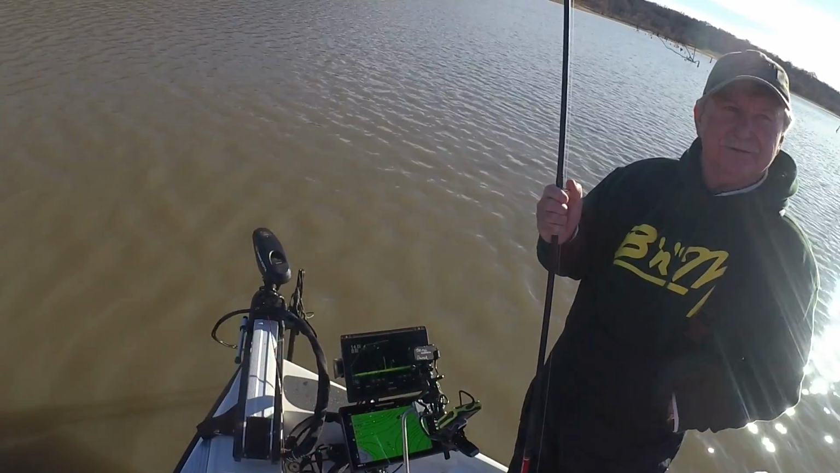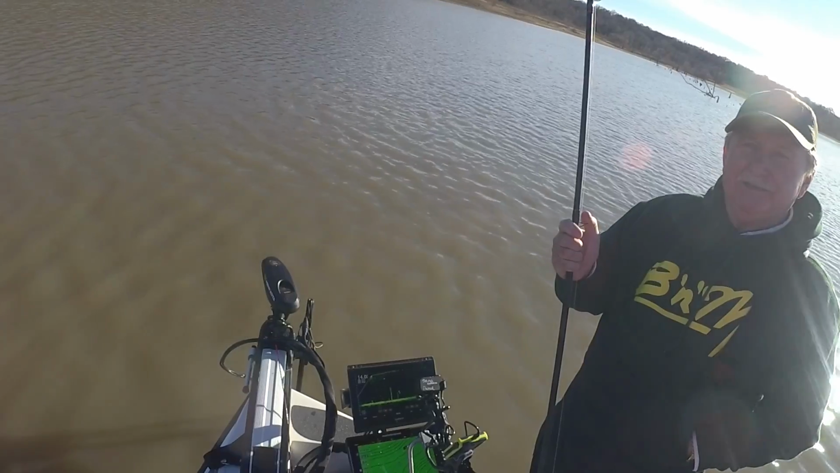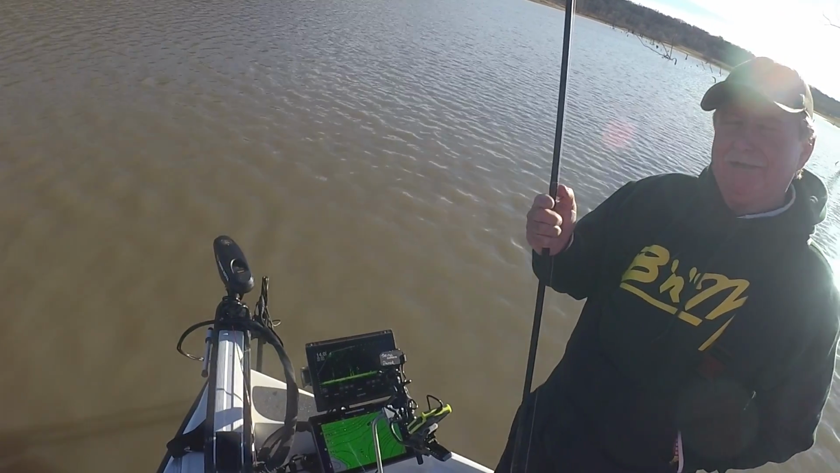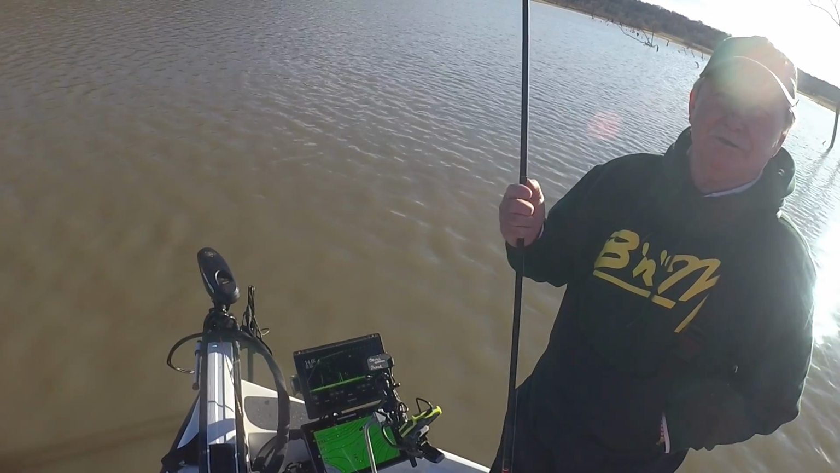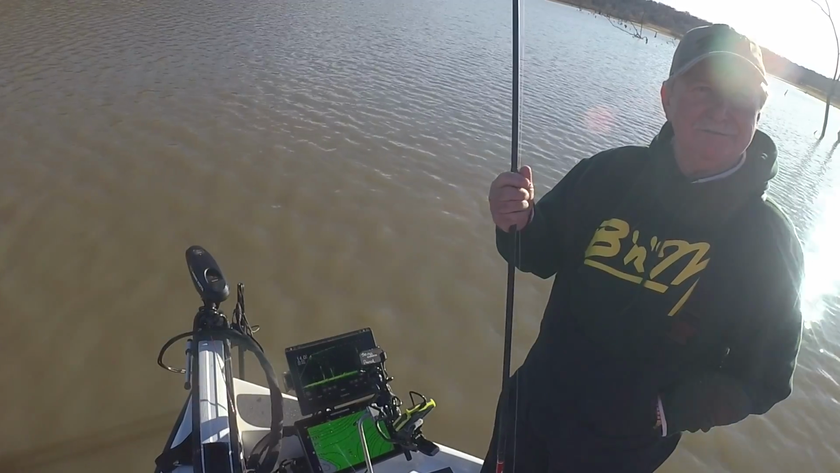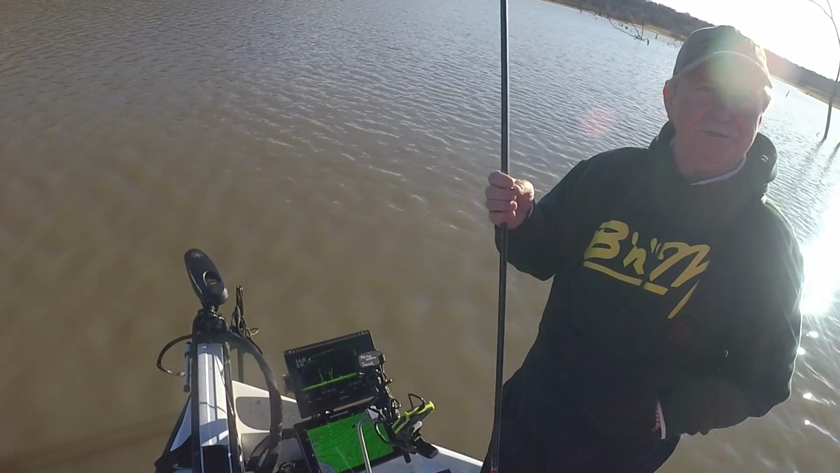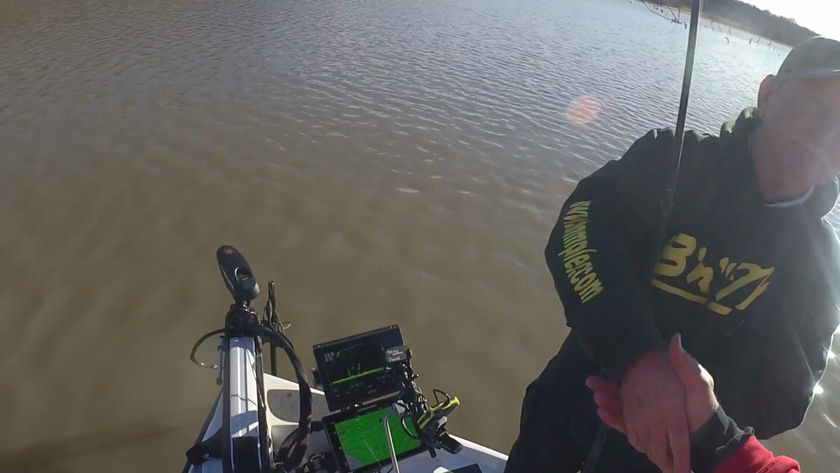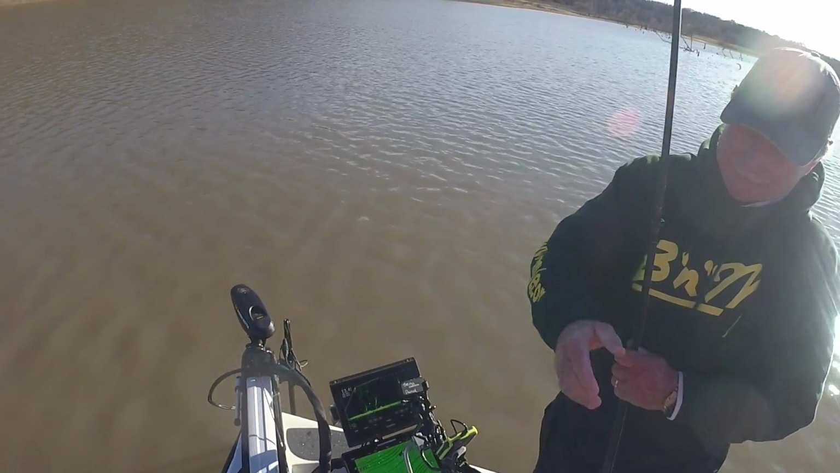Would you consider this your home lake? Now it is. It really is. Lake of the Ozarks has been my home lake for many years, but like I said, I sold my place there about a month ago. I've got a place here, and I call this home now. I got a lot to learn about this lake, but I love it. And it's fun to figure out. Well, thank you for sharing Truman with us, and especially your time. We sincerely appreciate it, Mike.